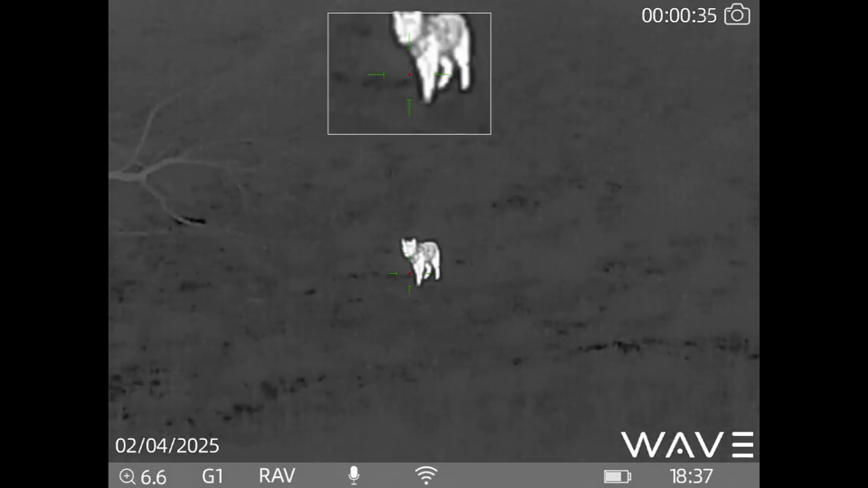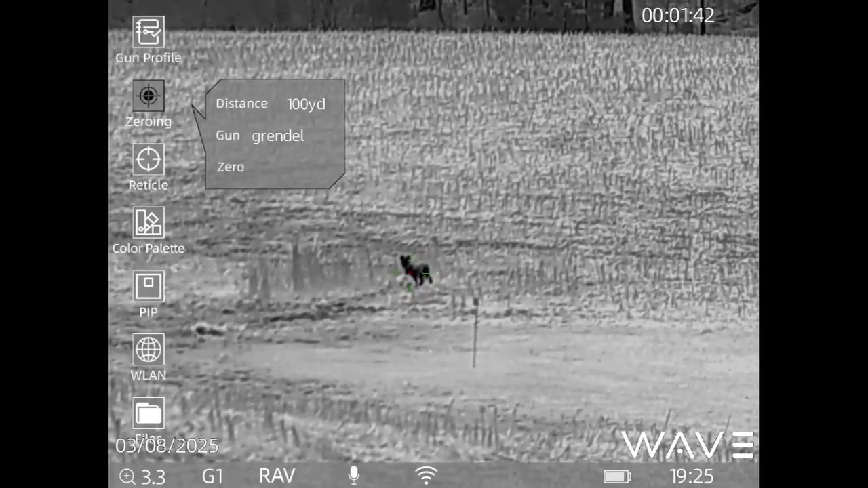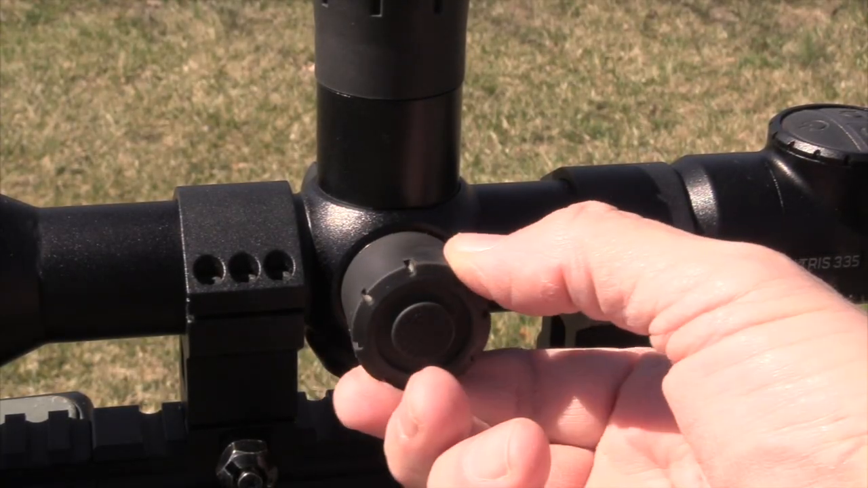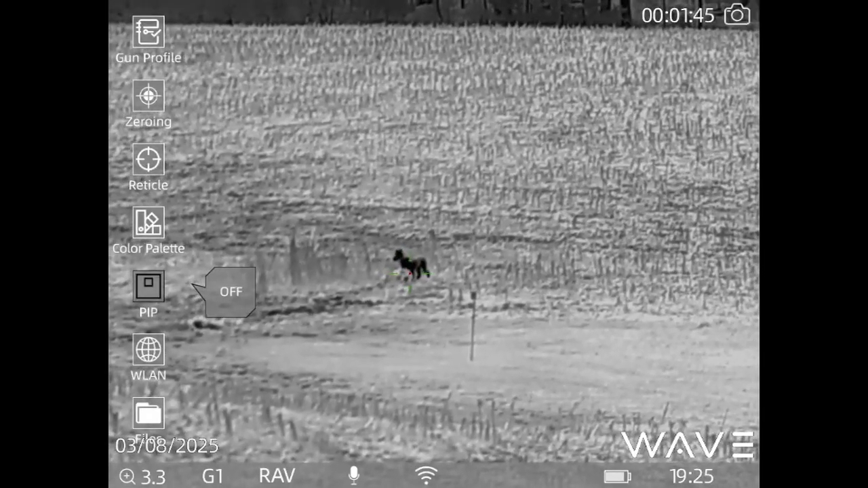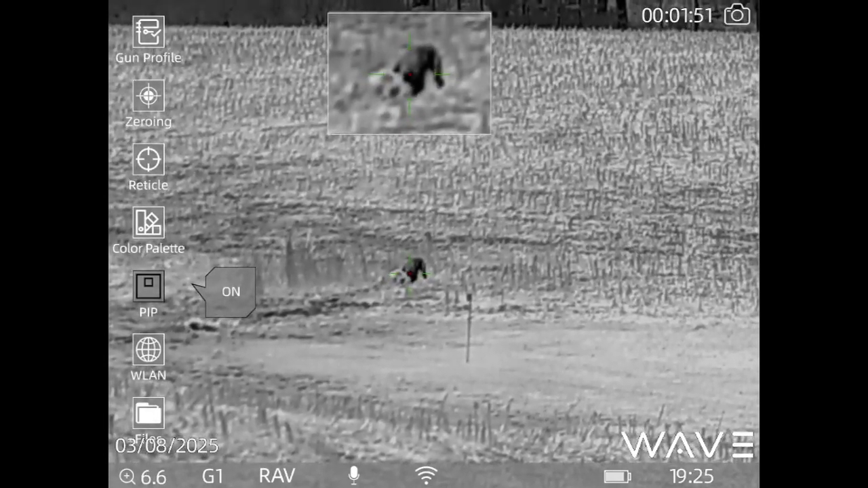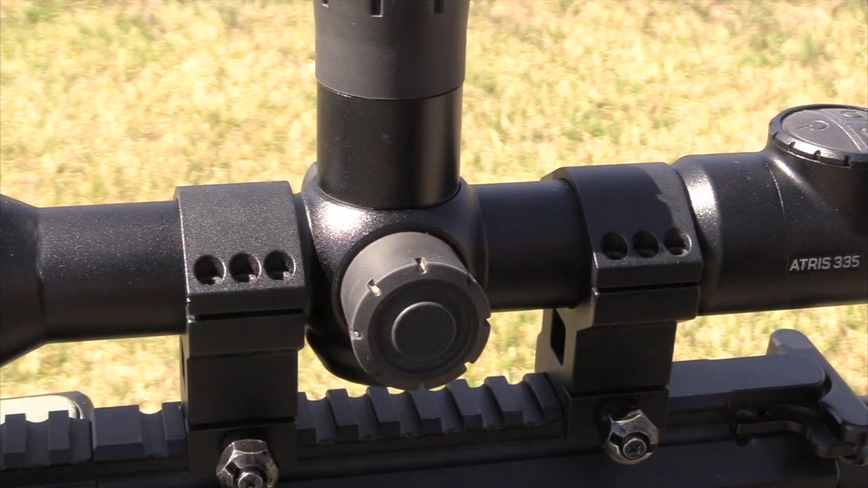There's a button on the side of the scope, and you push it and hold it, and it'll take you to the menu. When you get to the menu, you can scroll down through the different features by using the same button and rotating it. Here you see me rotating down through the features. I get to picture-in-picture, turn it on, and we have picture-in-picture mode. You can get out of the menu mode by pushing and holding the button in, and it takes the menu away.